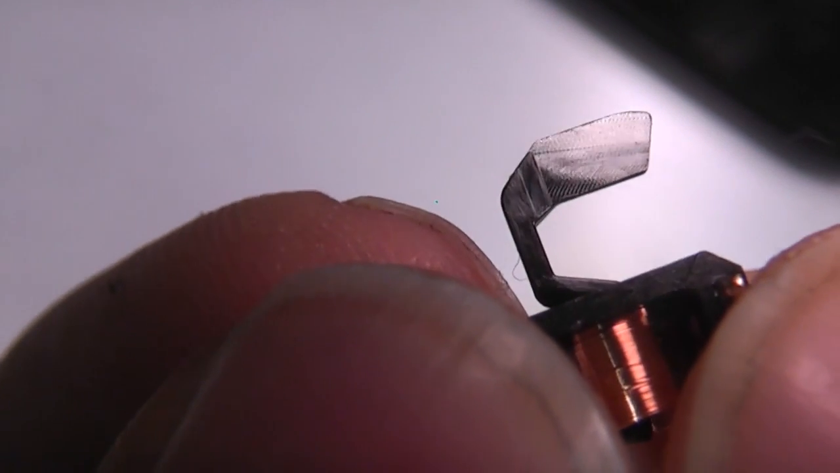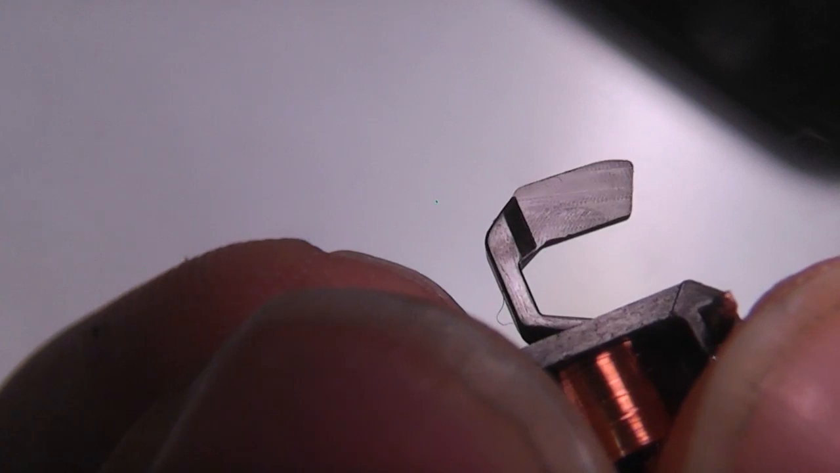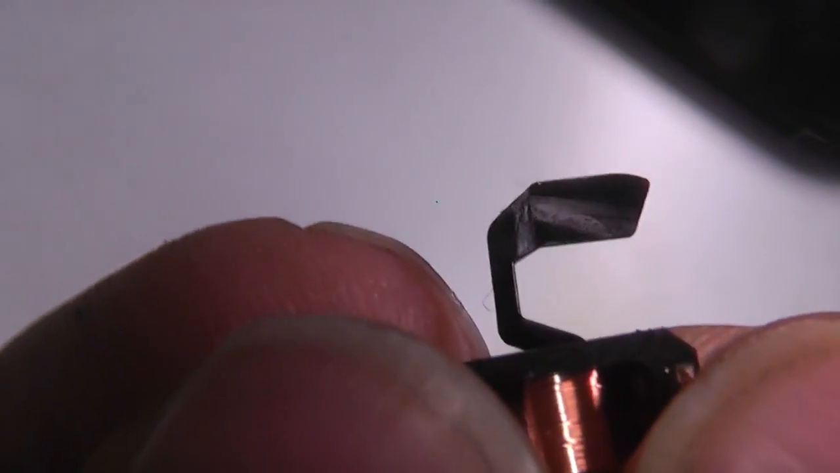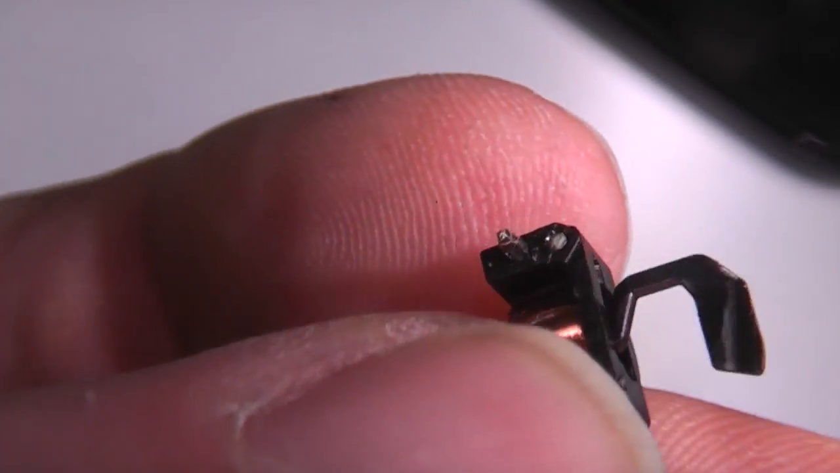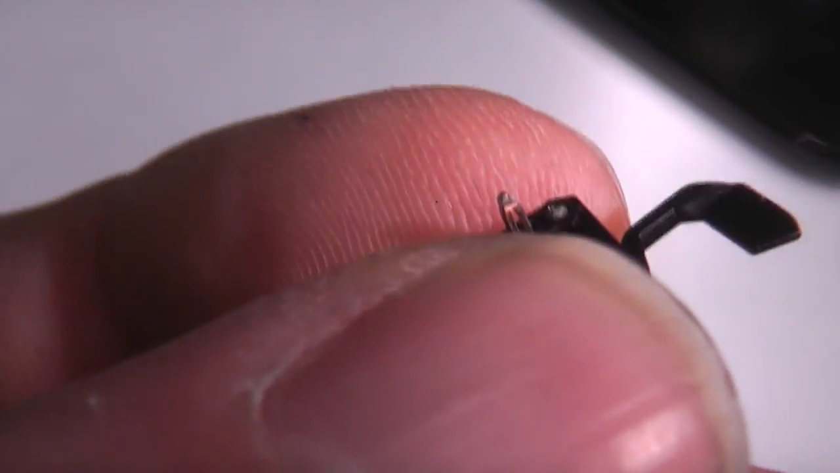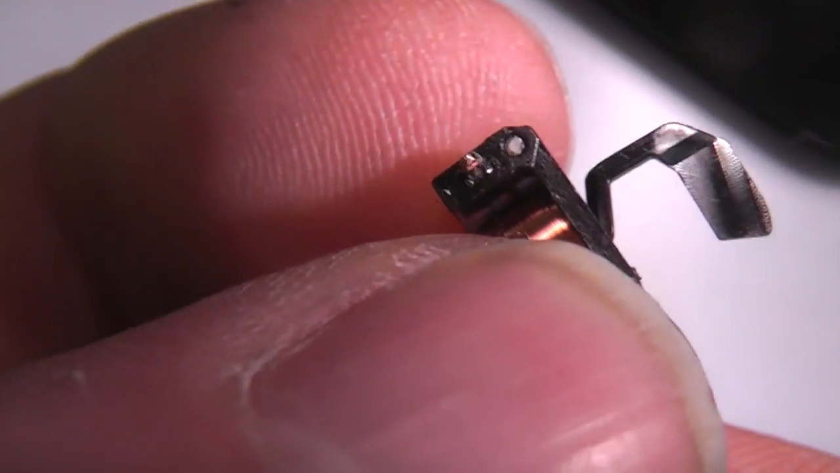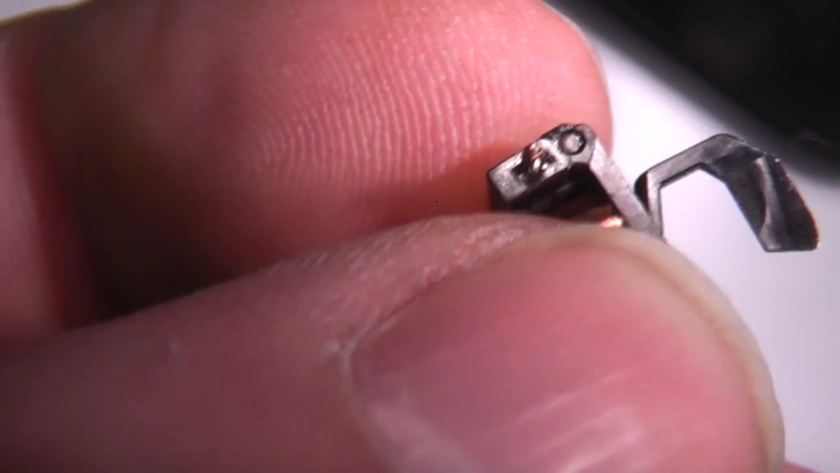It's quite hard to get it in focus and get the light at the right angle, but there are actually some machining grooves on there. So my best guess is that those marks are altering the emissivity of the shutter, so what should be flat is actually not quite flat, and so it's effectively getting the calibration wrong.